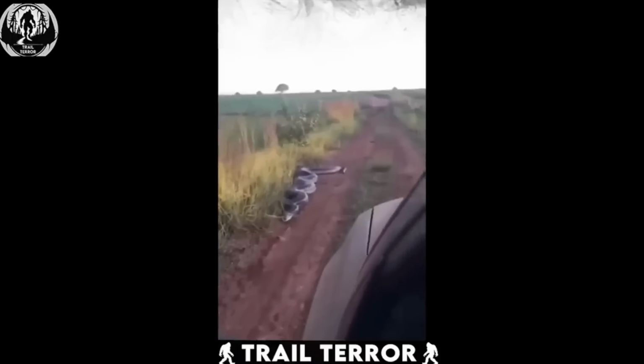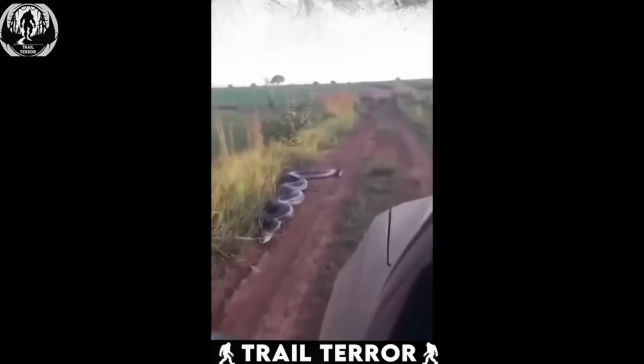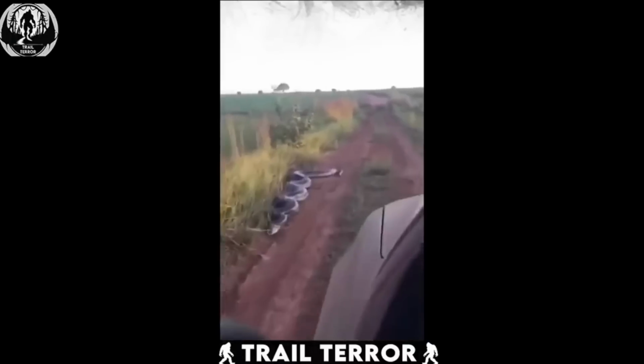This next clip serves as a stark reminder of why it's crucial to maintain a safe distance from wild animals during a forest safari.